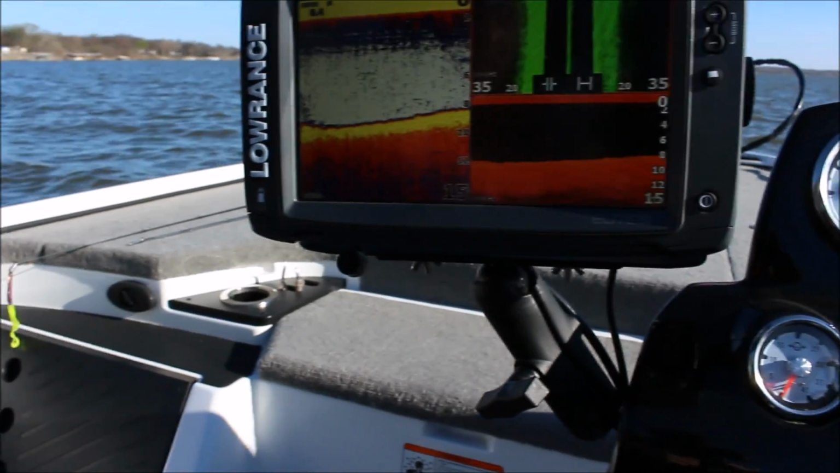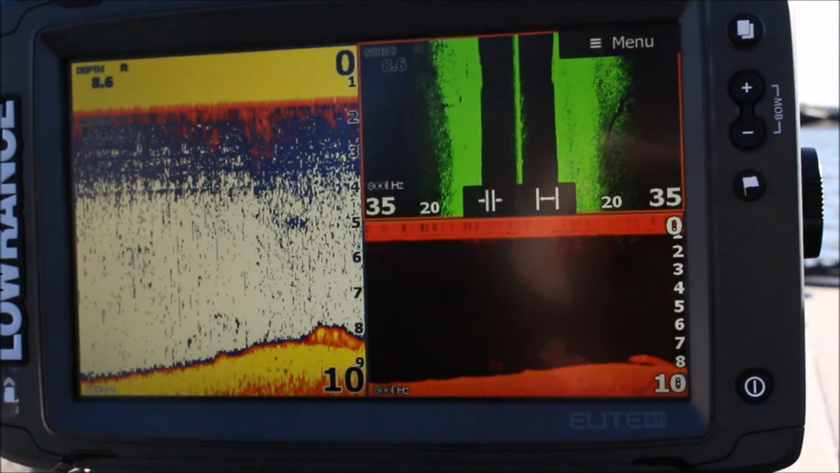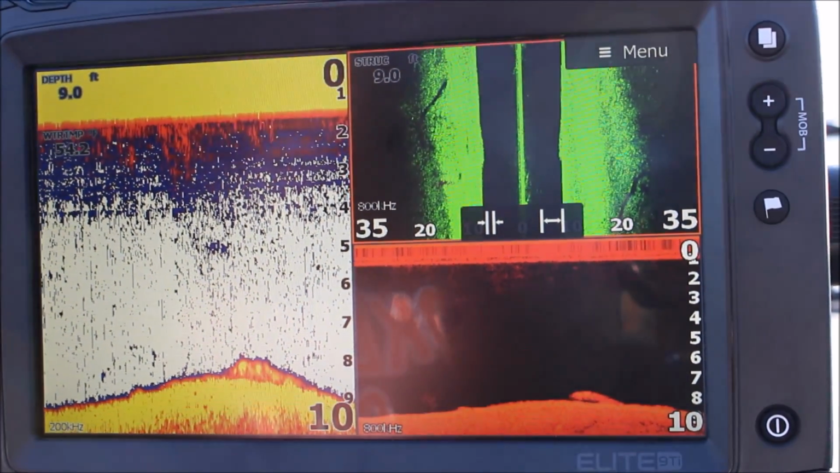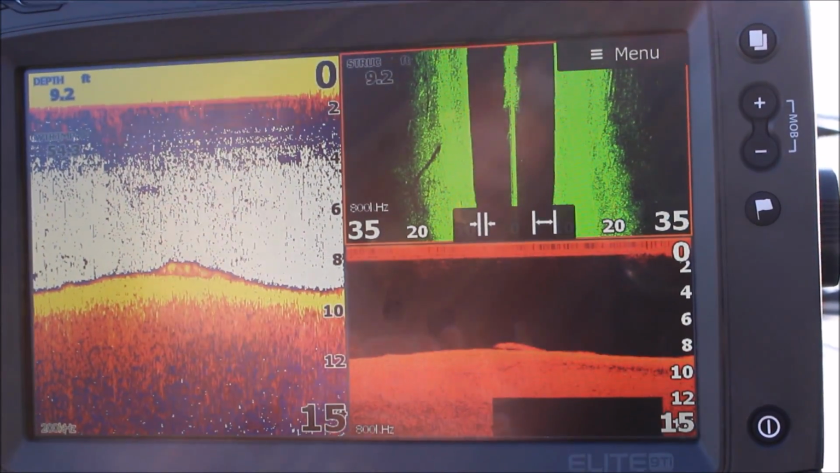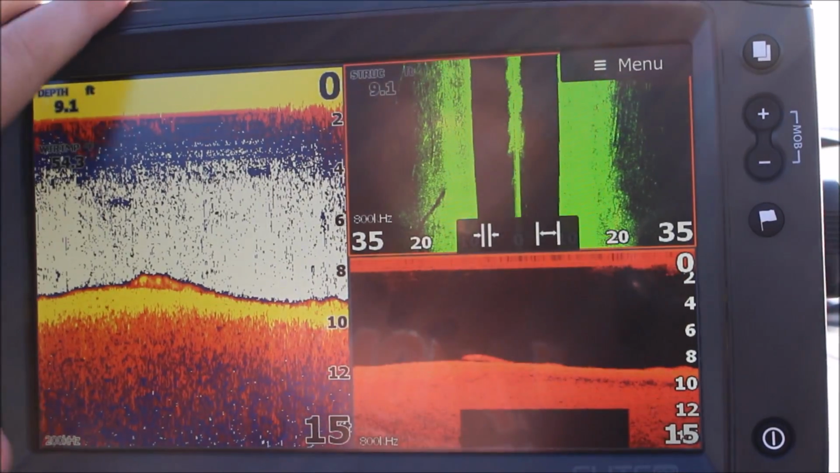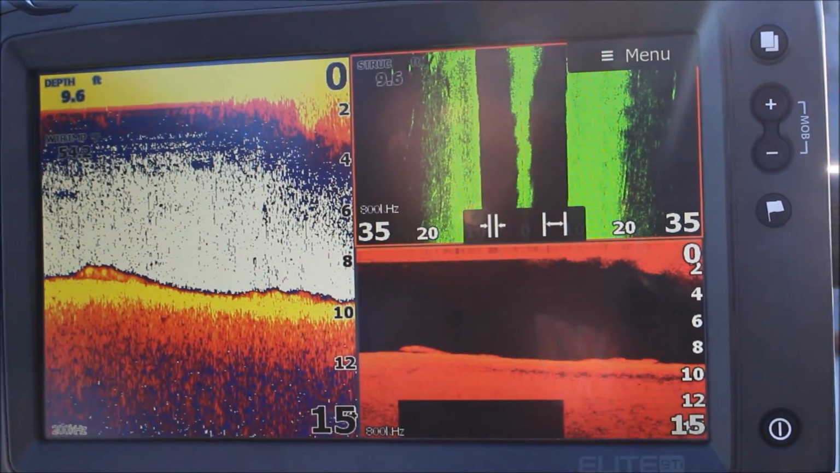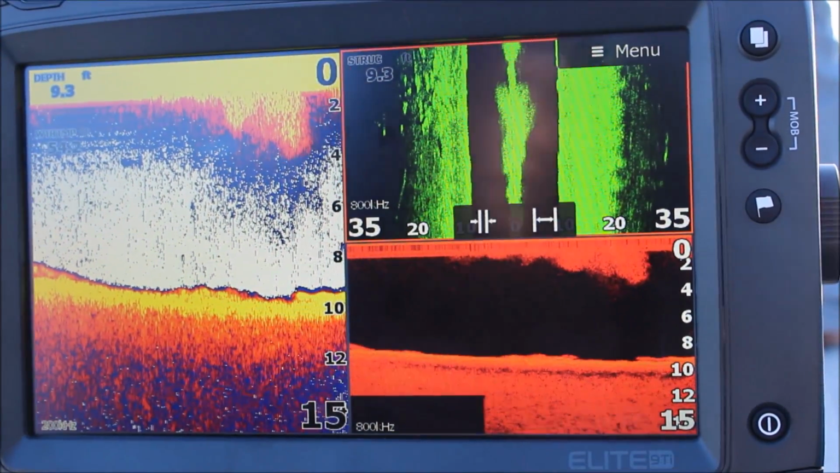So let's go. We know that there's some fish on these trees that a guy put out by his dock, and we are pretty much just watching this as we troll and trying to find the trees by the dock.